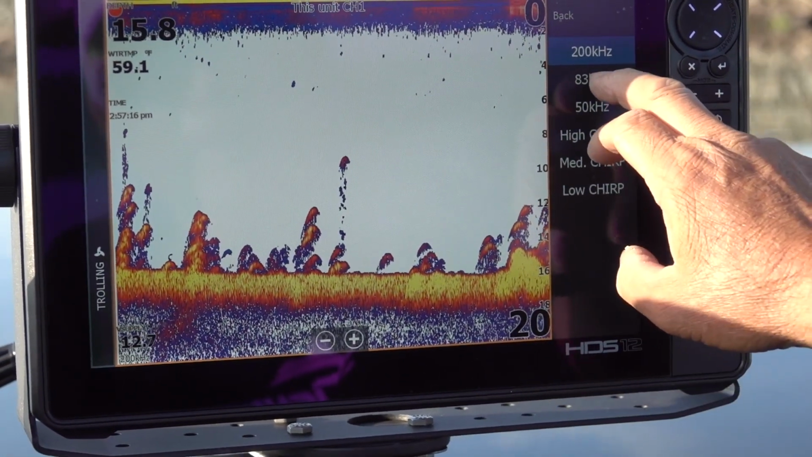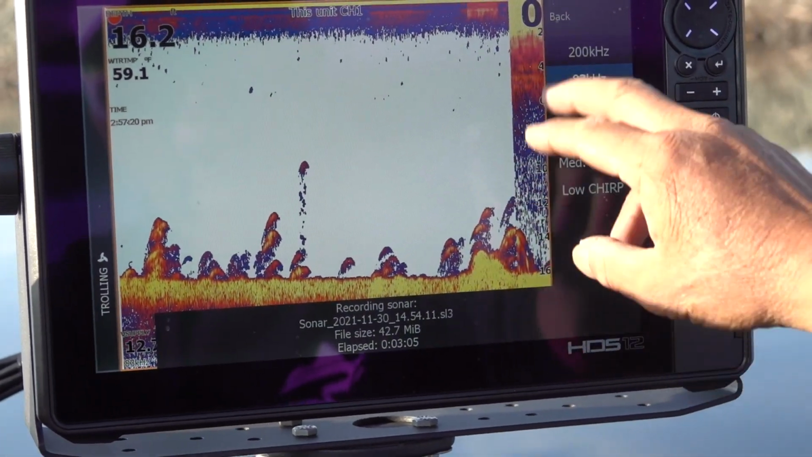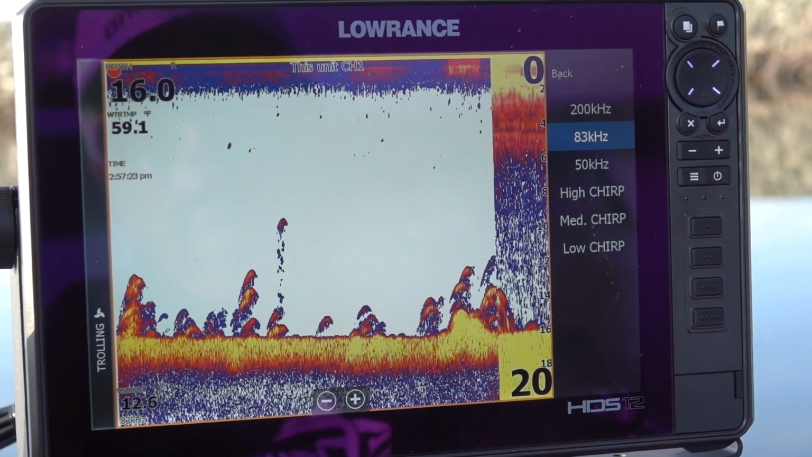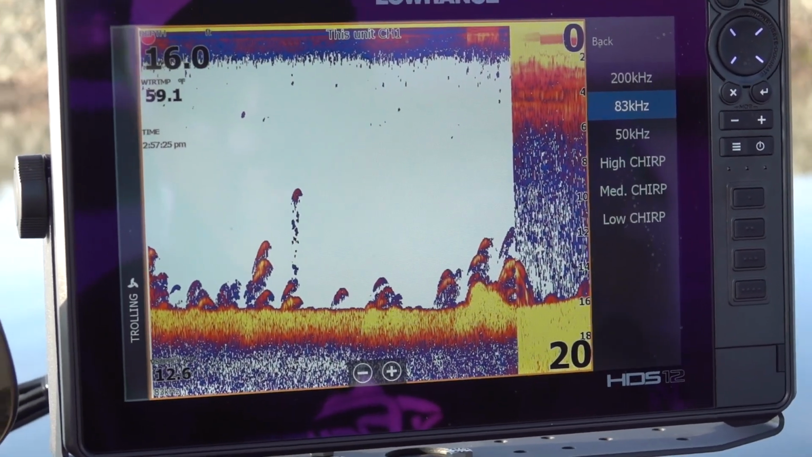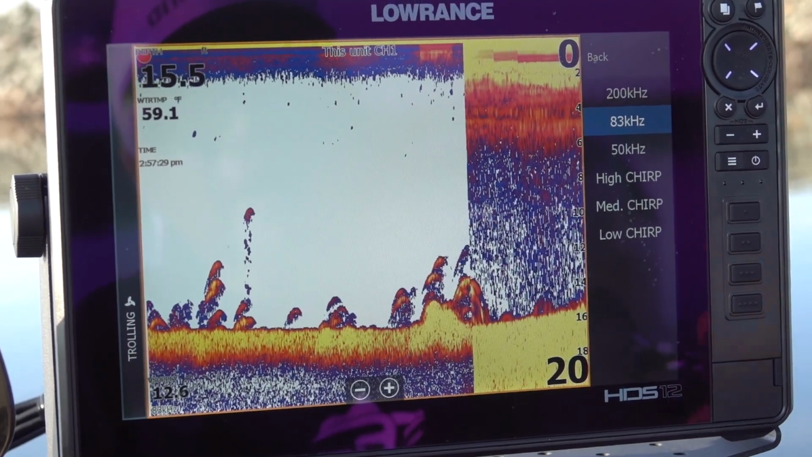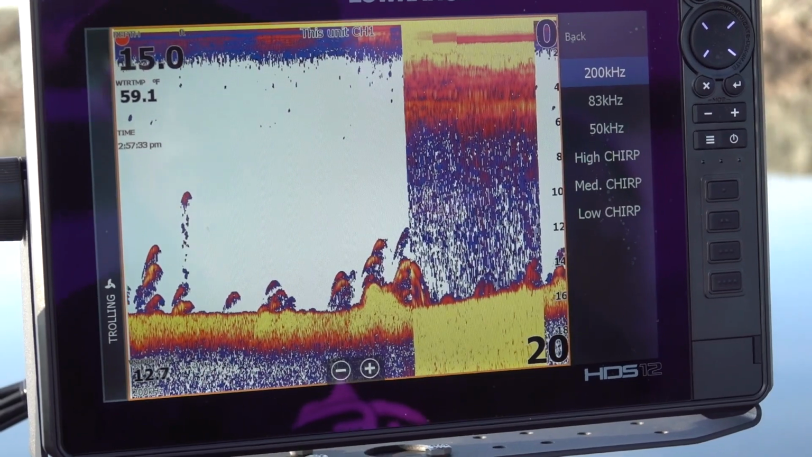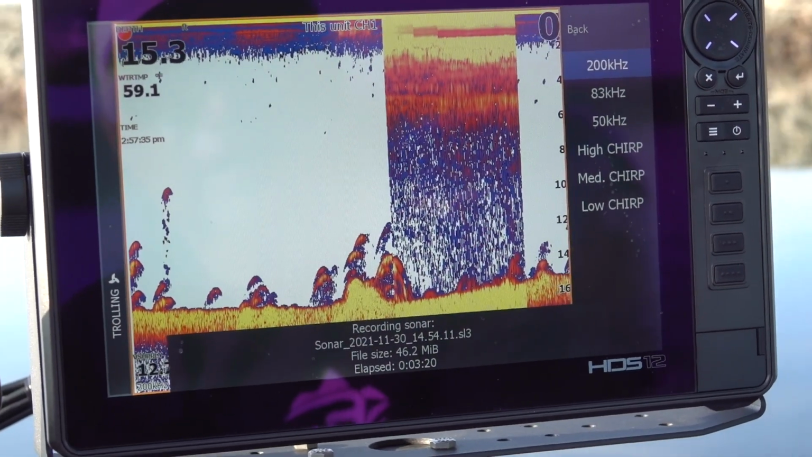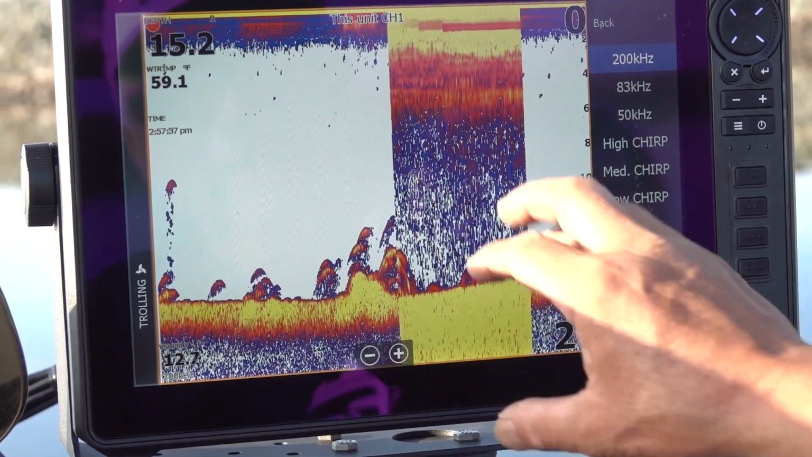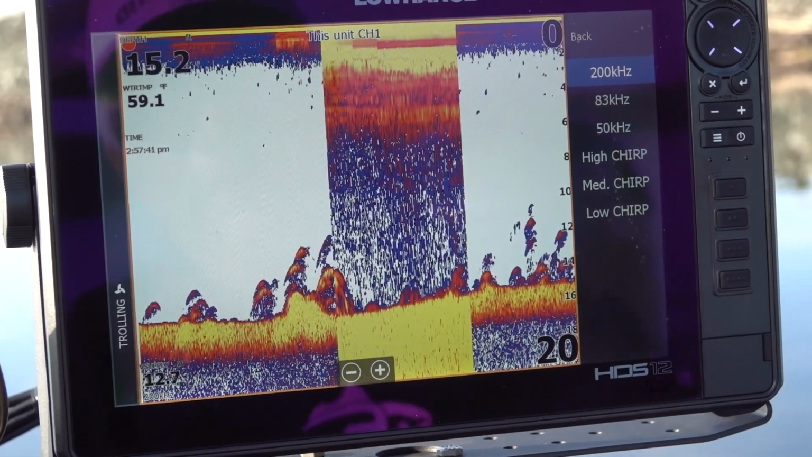83 is going to be noisier, so you're going to see more noise in the screen, as you can see, and it looks a little bit wider. So I'm going to go a little bit further. This is showing you an 83 kilohertz. Now I'm going to put it in 200, and you're going to see that the noise is gone, so you don't get a lot of the garbage in the screen where you can't see it. I got a perfect picture here.